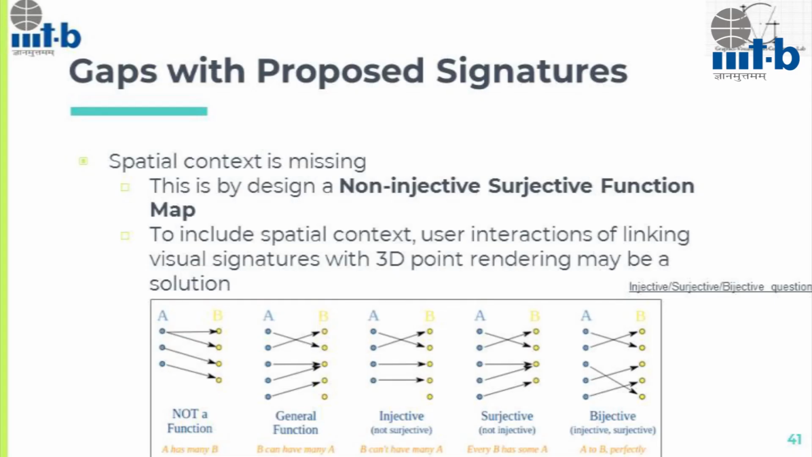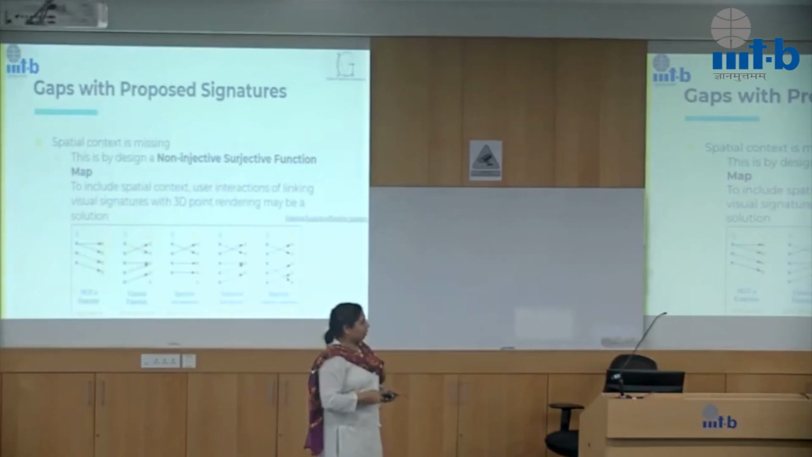Right? So the other thing that we need to say here is there's clearly the spatial context is missing, which is by design. And this particular mapping that we saw is a non-injective surjective function. So if you remember how function mappings are, this is essentially what we have here. So there are multiple points which go to a single point here.